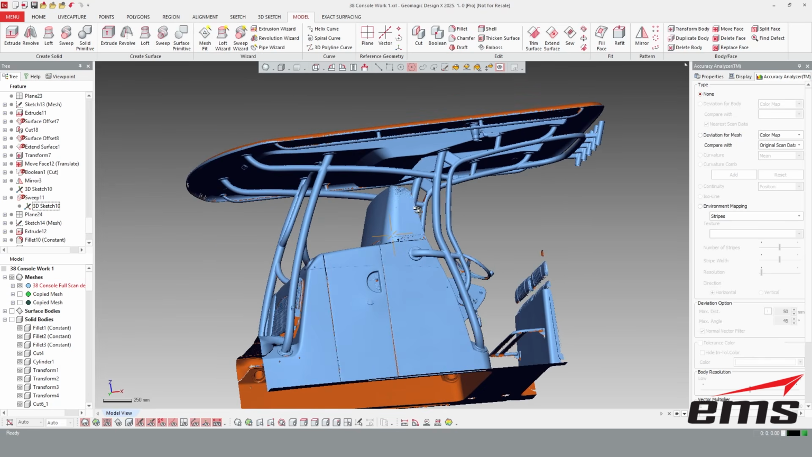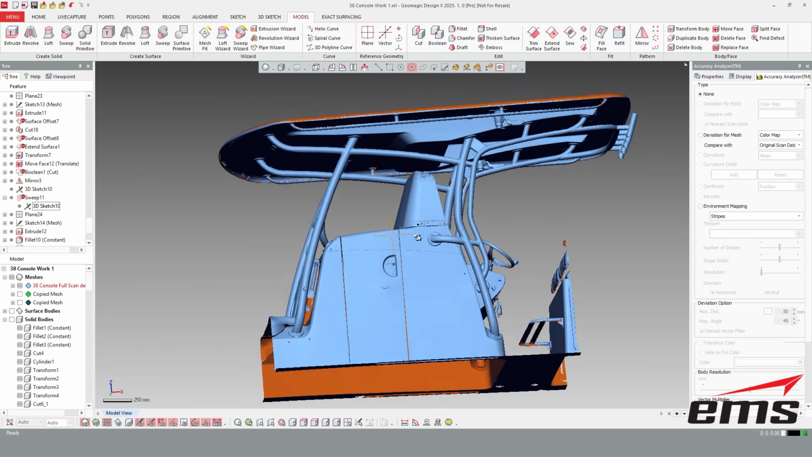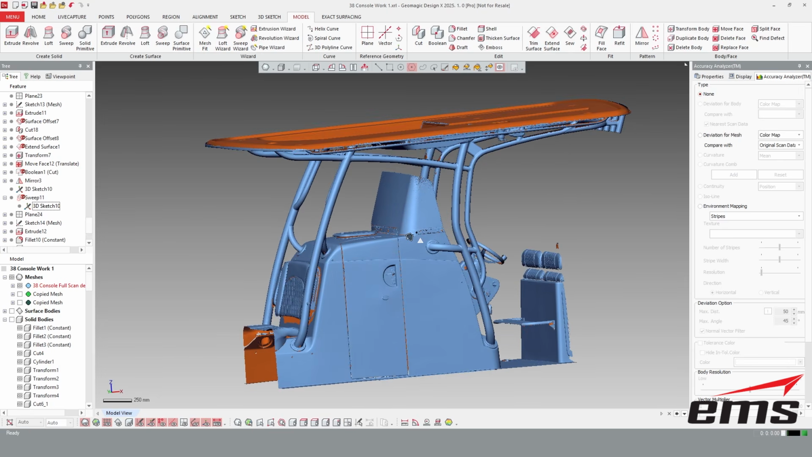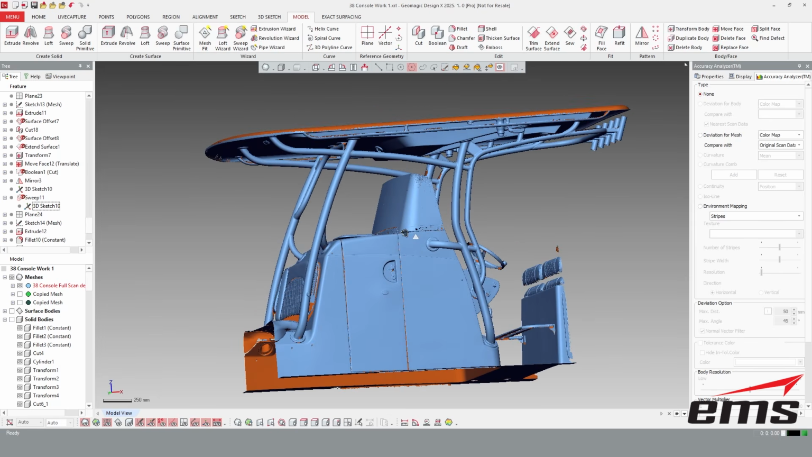It looks great, but you can't use it for most downstream applications. You can't really pull and create prints from it and drawings. You certainly can't drive a CNC bender or any kind of equipment with it. Or a CNC mill.